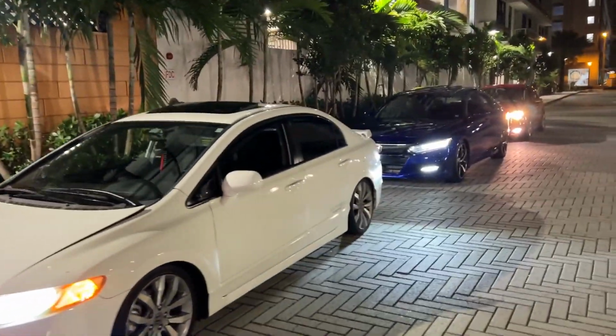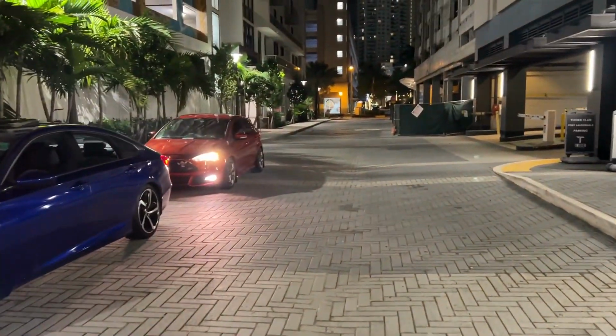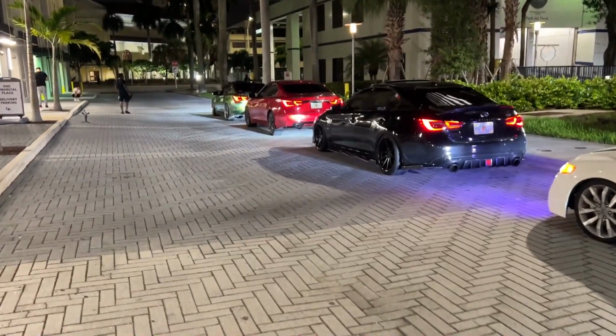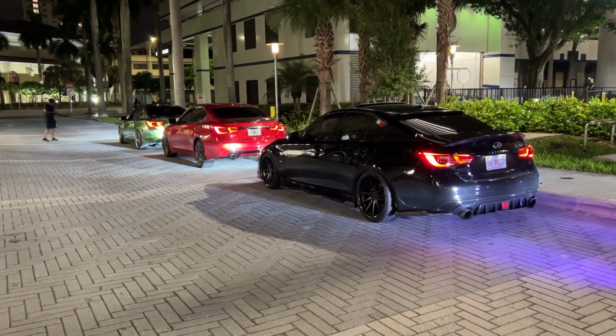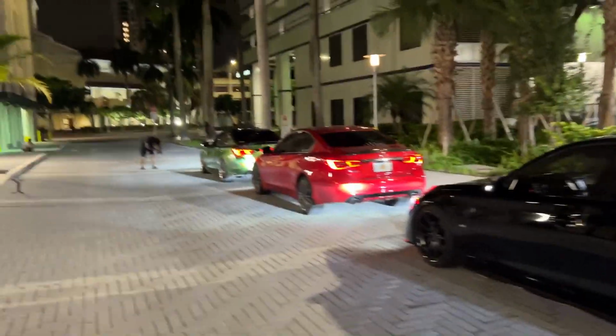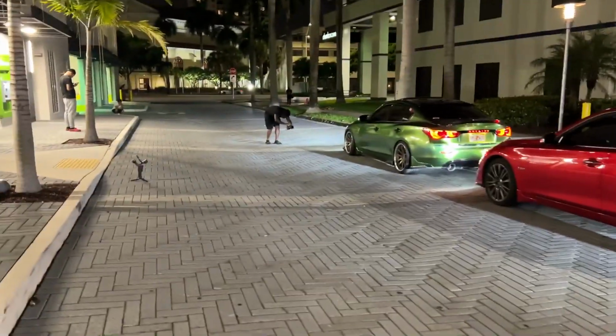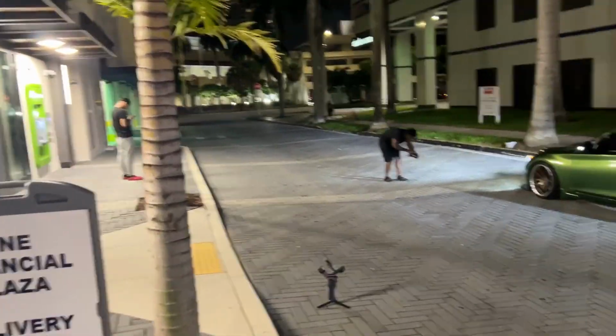FA5, clean ass SI, Core Sport. You feel me? Everyone lined up nice and clean, but for the most part, I think that's gonna wrap up the night. I ain't gonna lie, these 3 cars right here, fence. I'm probably gonna wrap up the night. We probably gonna get another cruise in type shit, but that's probably gonna be it for everything. Taking pictures, getting work, forever grinding. You feel me? Forever grinding.